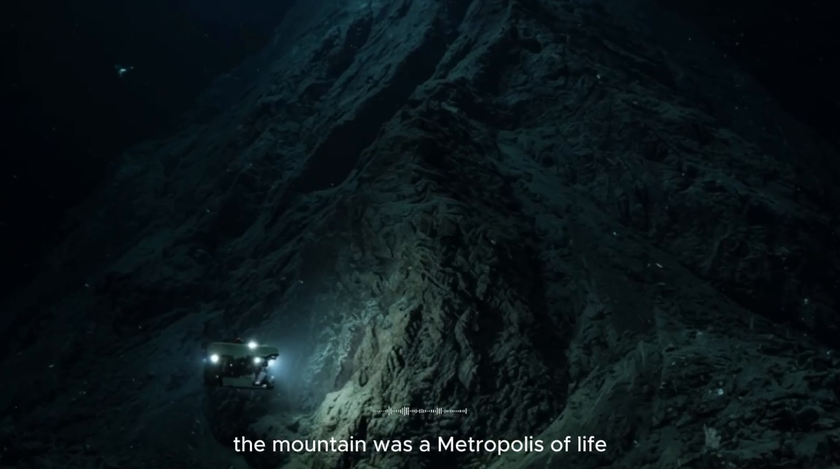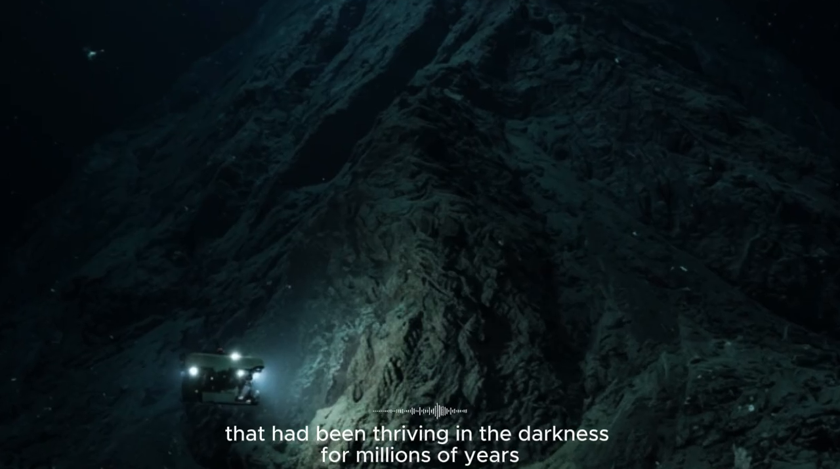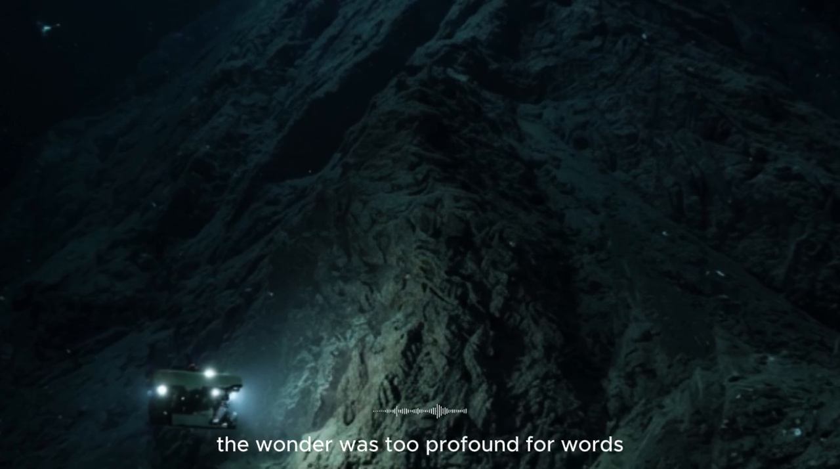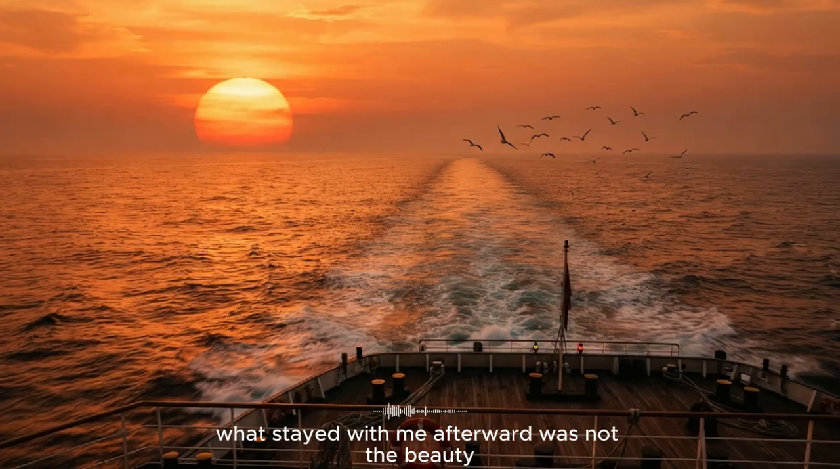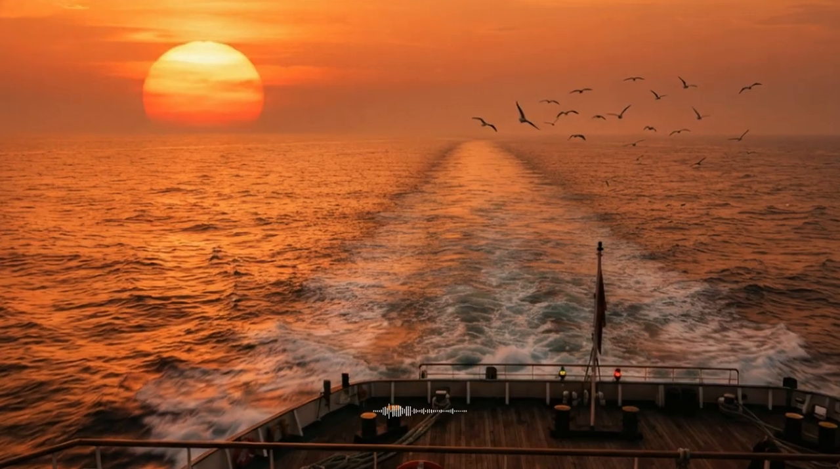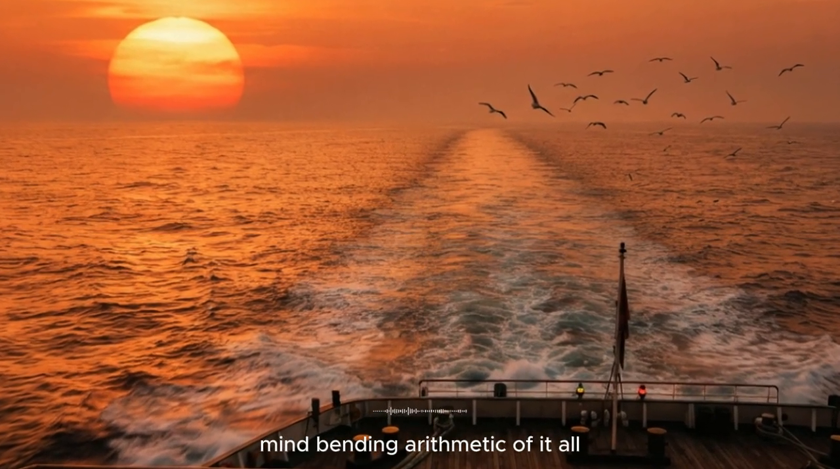The mountain was a metropolis of life, a vibrant, bustling ecosystem that had been thriving in the darkness for millions of years. For a few hours, nobody spoke except to point. The wonder was too profound for words. We were not just witnesses to a discovery. We were participants in a miracle. What stayed with me afterward was not the beauty, though it was breathtaking. It was not the science, though it was fascinating. It was the arithmetic. The sheer, staggering, mind-bending arithmetic of it all.